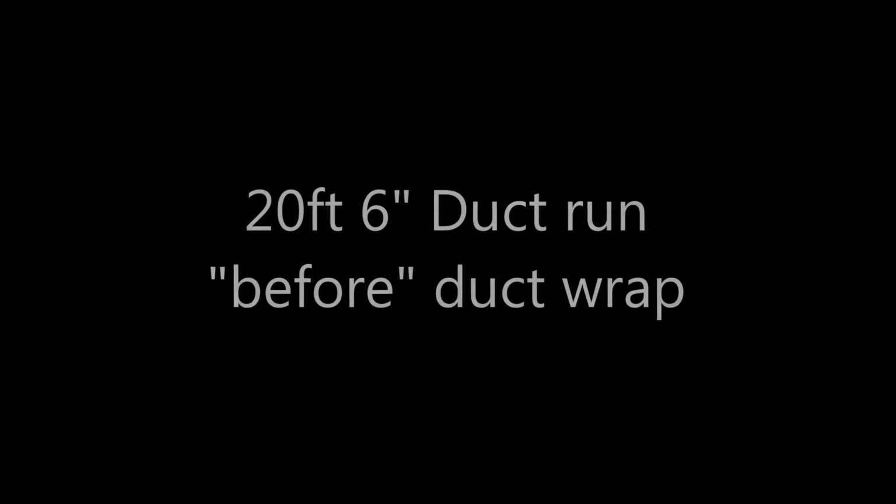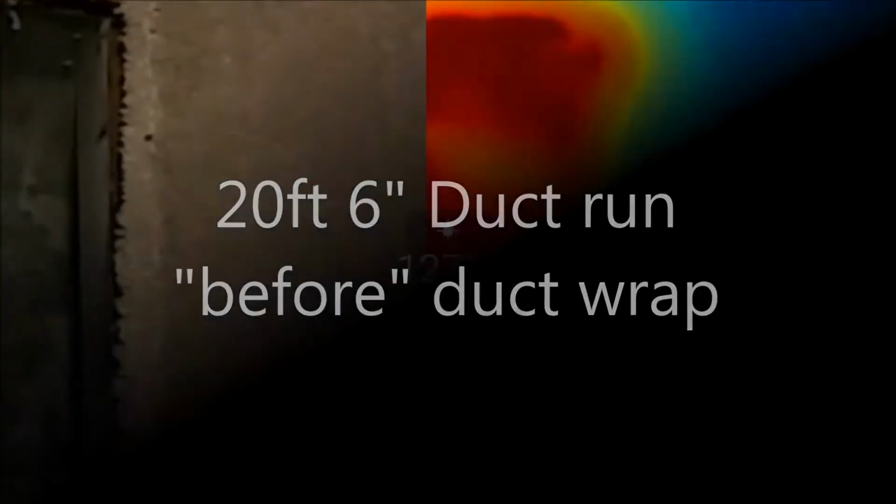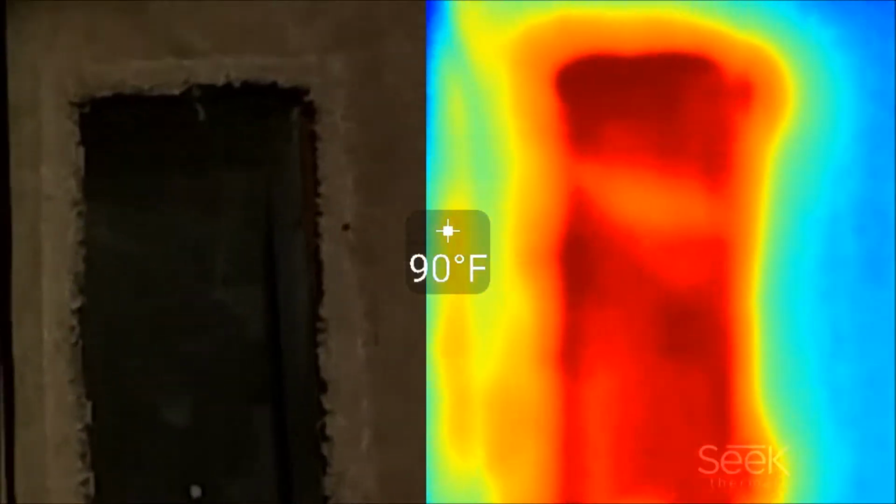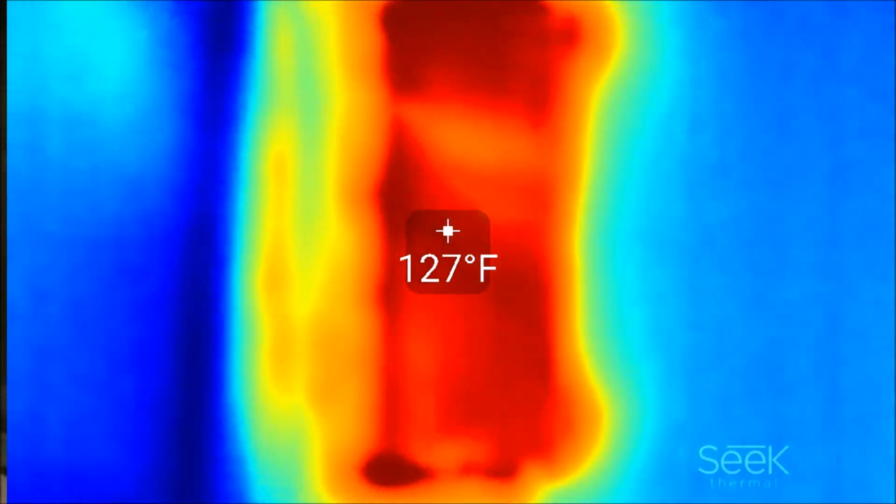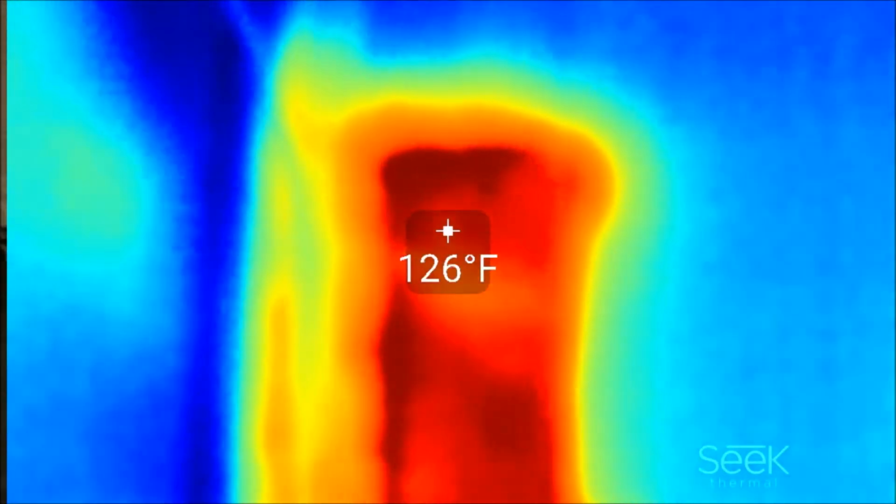Okay, here's a 20-foot section that I wrapped with a 6-inch duct wrap. This is the before snapshot from the thermal imager, with the register temperature hovering right around, if this thing will stabilize out, about 127, 129 degrees coming out of the register. So that's not too bad.